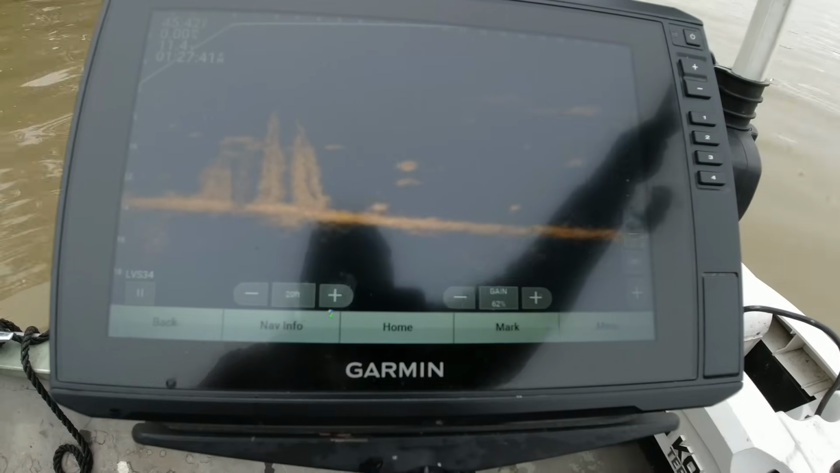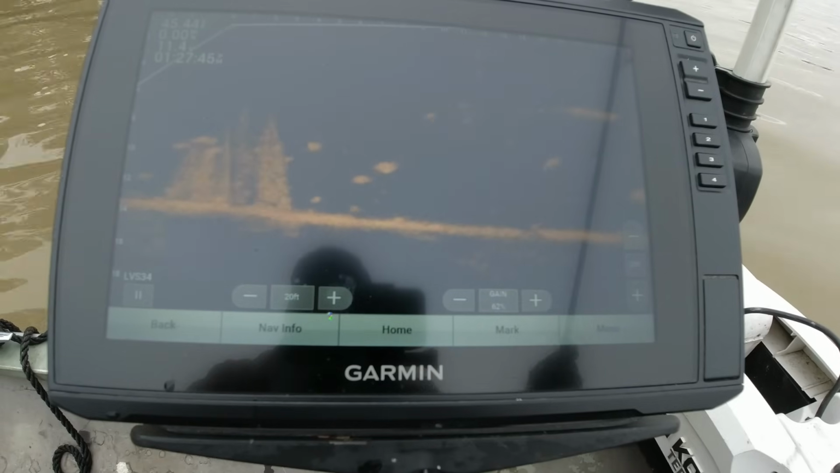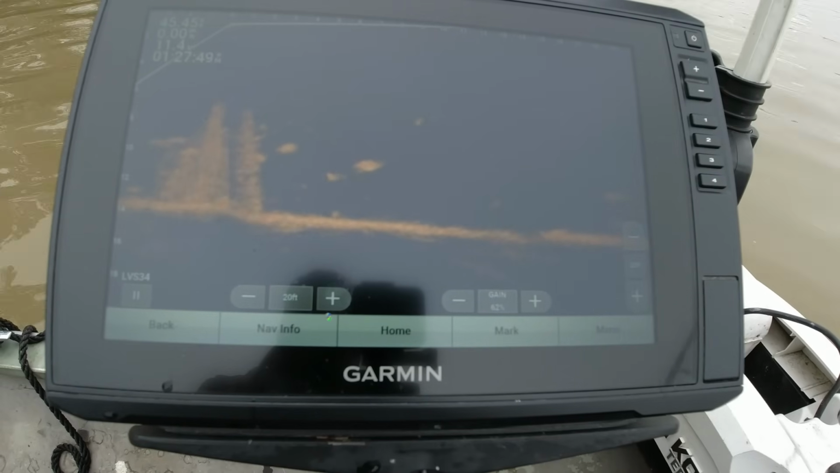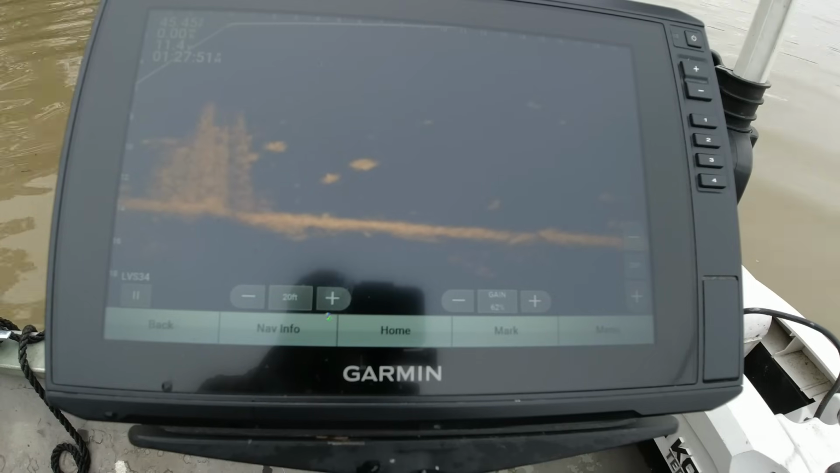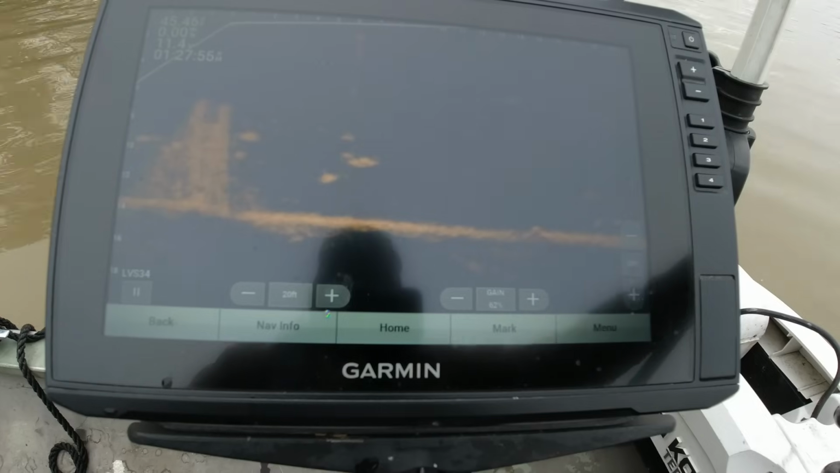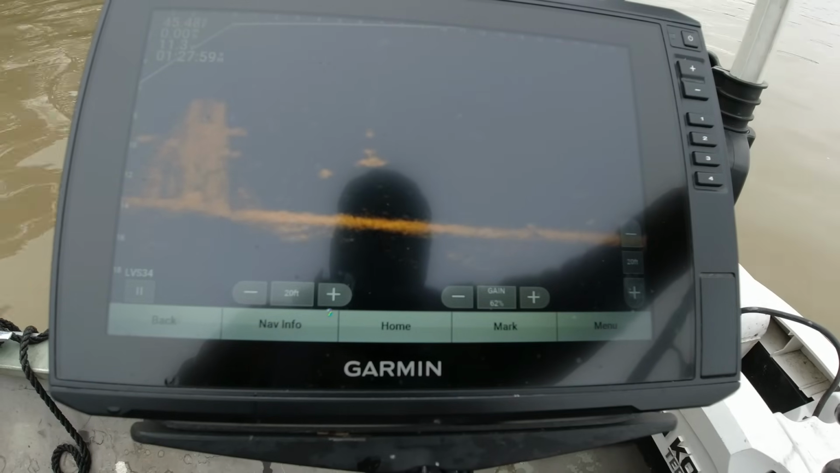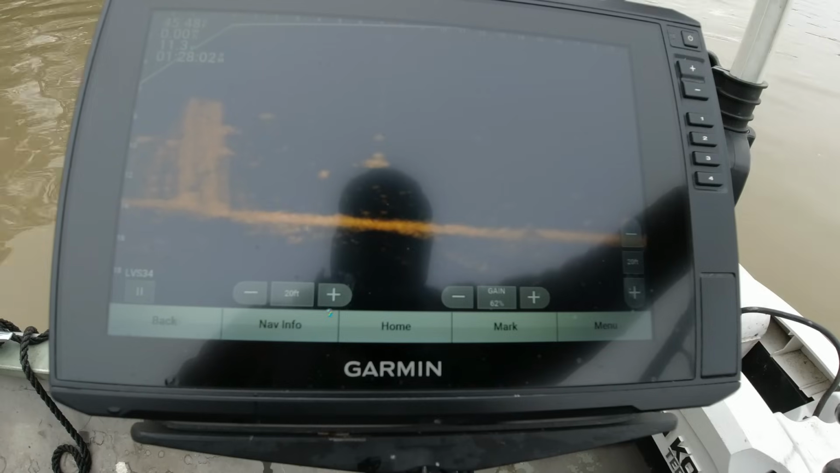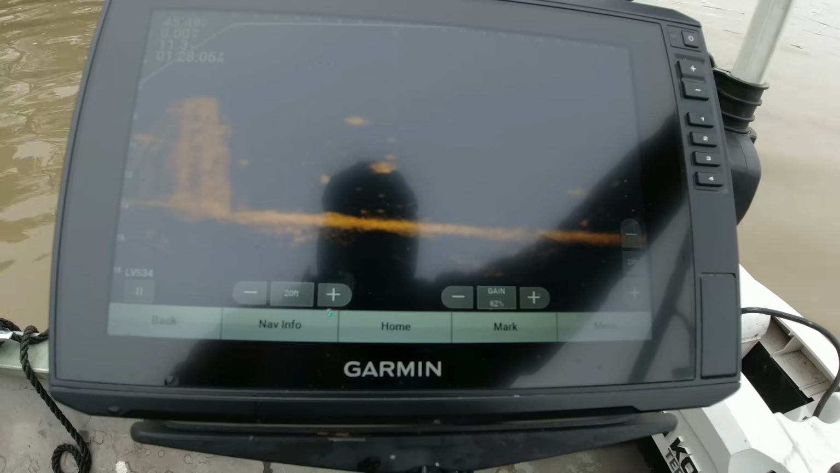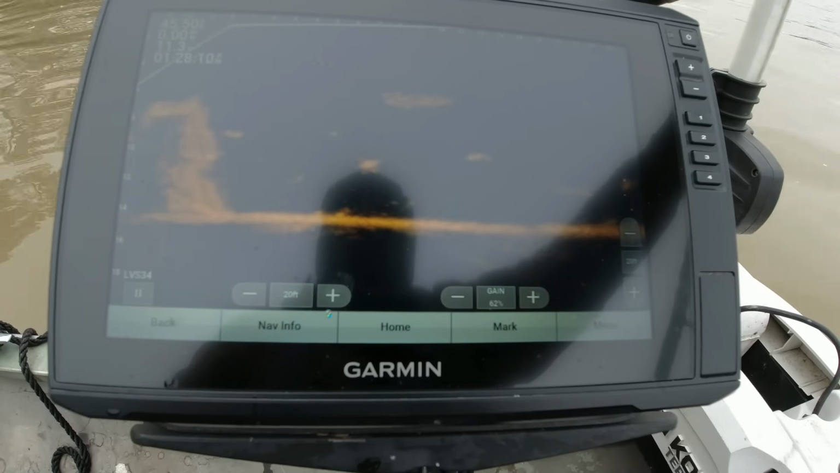Yeah, buddy. Get that jig out there in front of him a little bit. Let it swing down on him. That's the brightness of the fish. Out on his tail. That looked like his tail. Look like a really good fish.